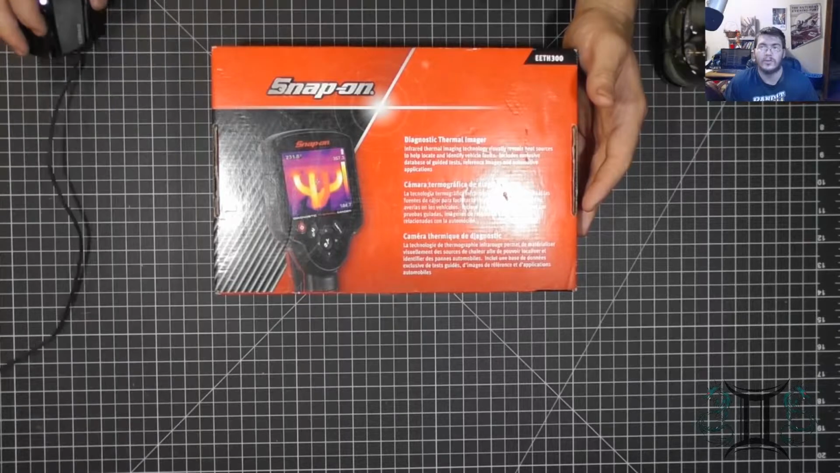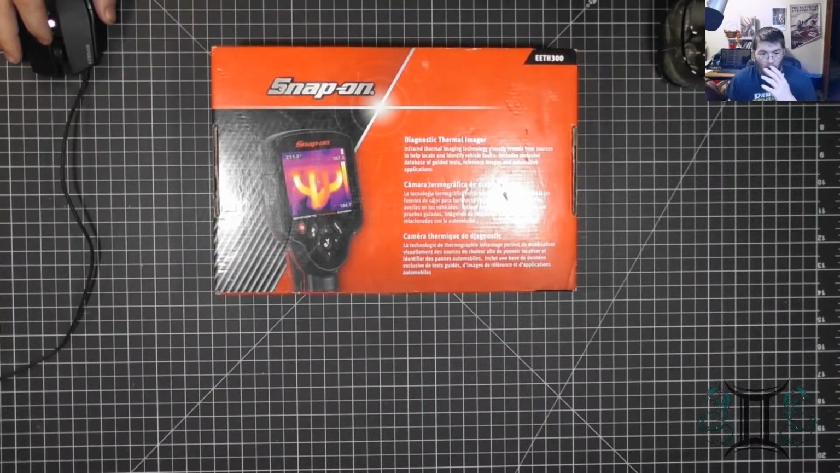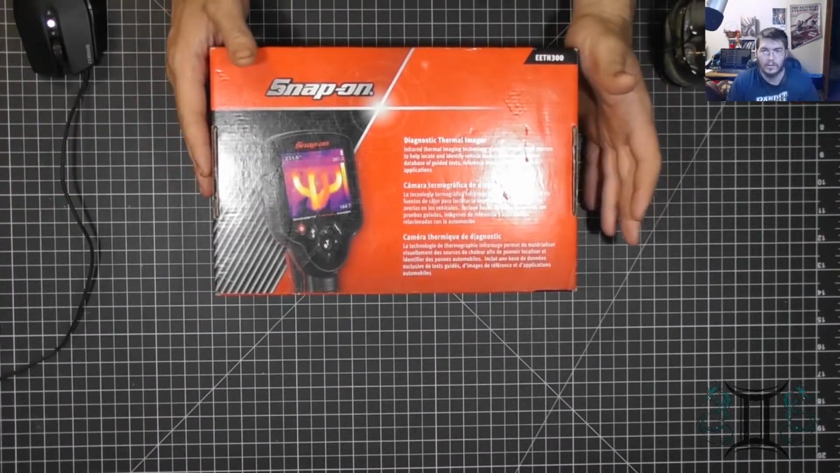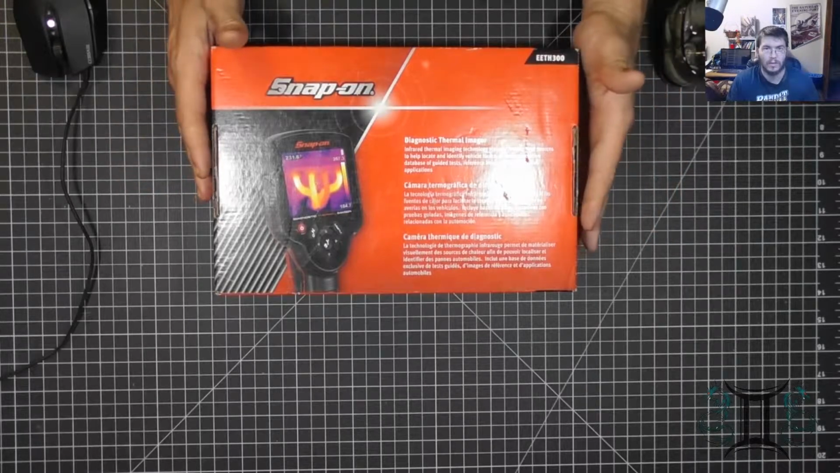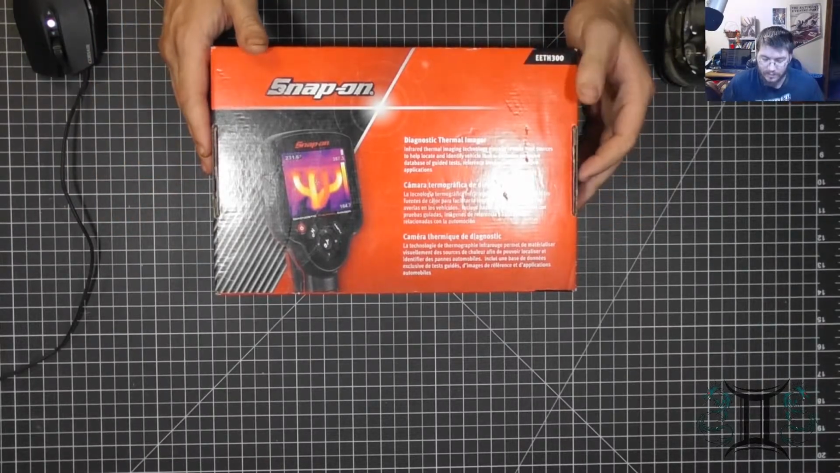It retails for about $1,395 on Snap-on. You can buy them cheaper online, but they're usually secondhand or used. I bought this from my dealer. He gave me a deal on it. One of the deals was, do a review on it for him so he can show it off, all that good stuff. So this is what this is.